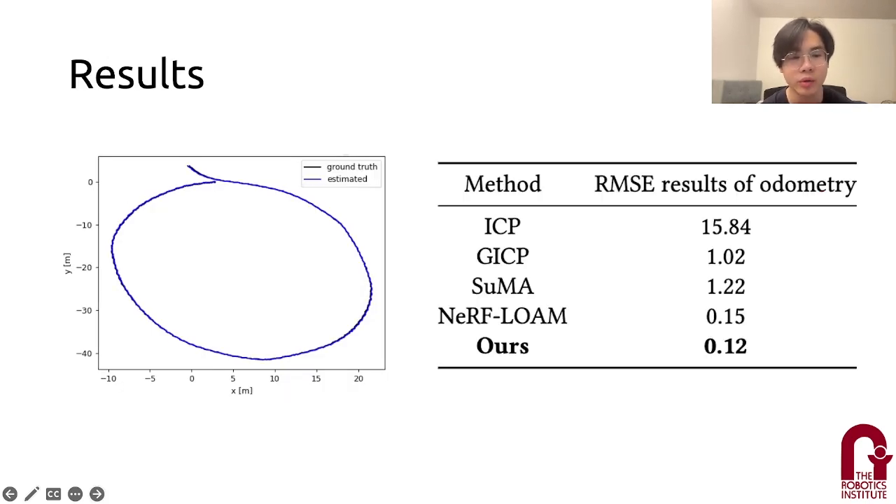Finally, here are our tracking results and the quantitative comparison with other methods. We found our estimated odometry is really close to the ground truth, and our RMSE results show our method achieves the minimal error compared to other methods.